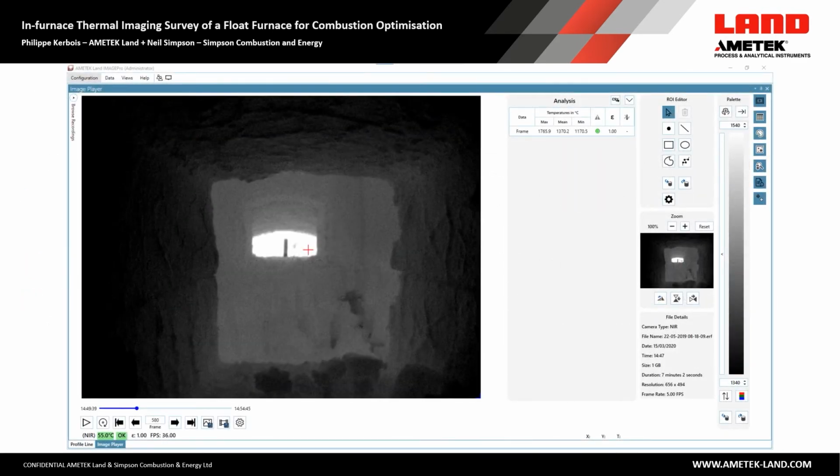And this is a view of port 4 taken from the target wall, and looking across you can clearly see the through-port burner raised, and you can see the hotspot on the flame. So we're looking from behind the flame at this point. And you can see in the lower right-hand corner the cold spots, and it's pretty significant damage.